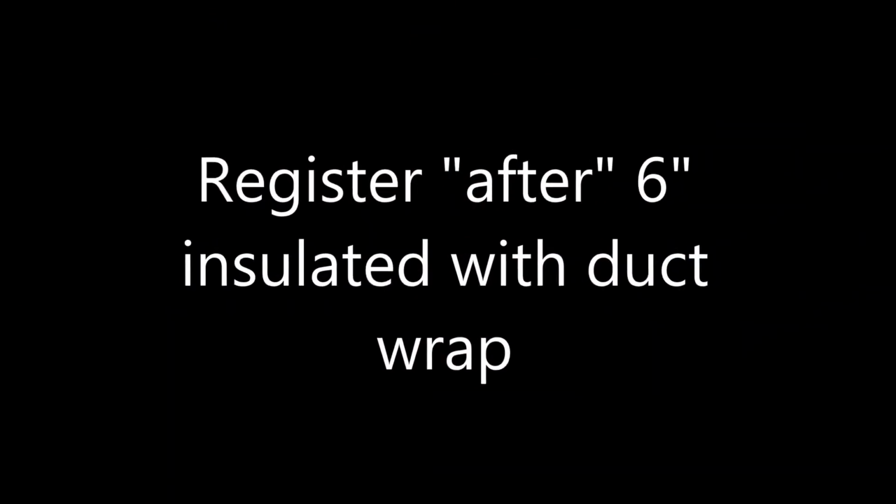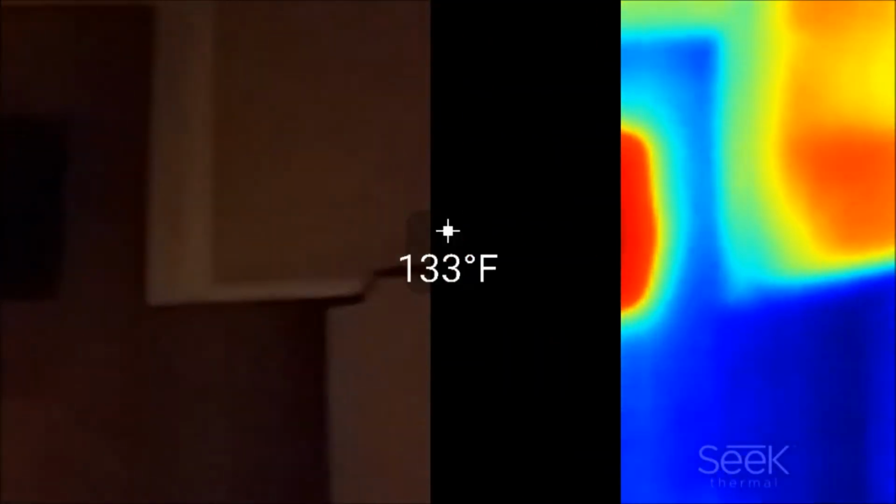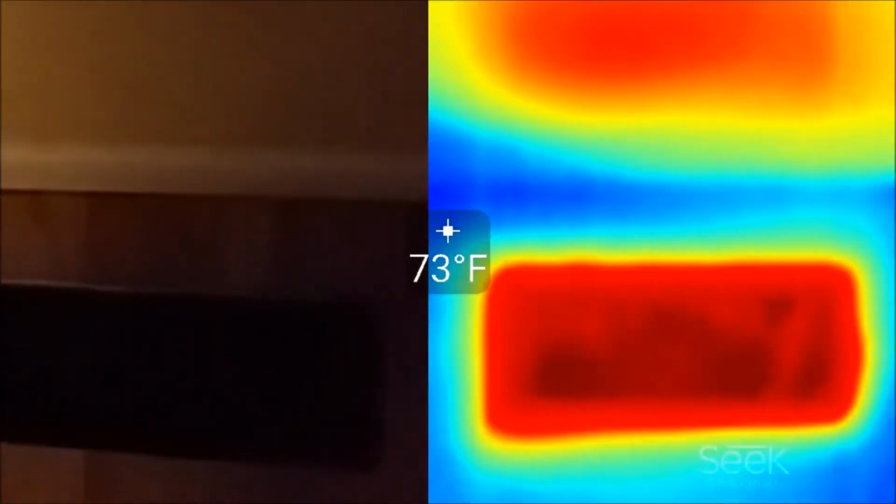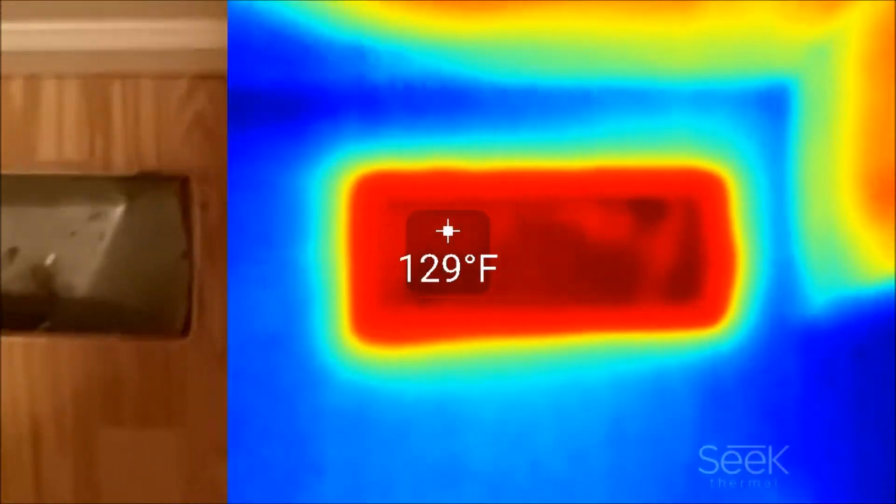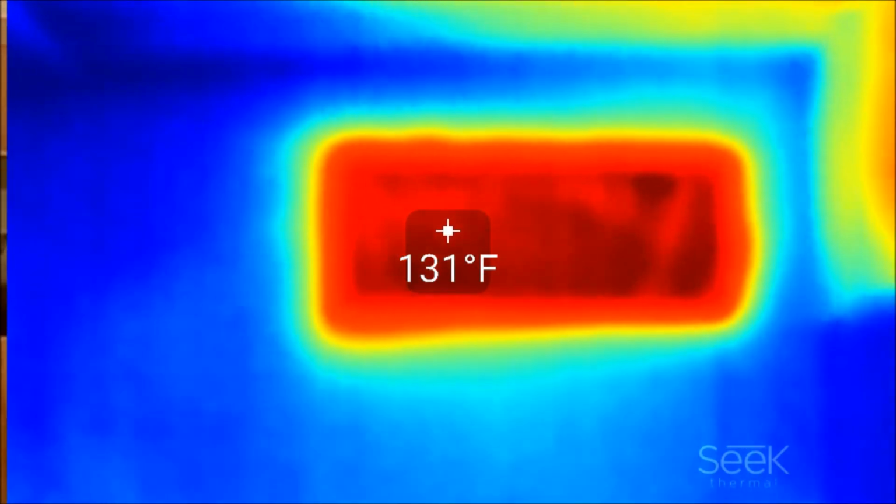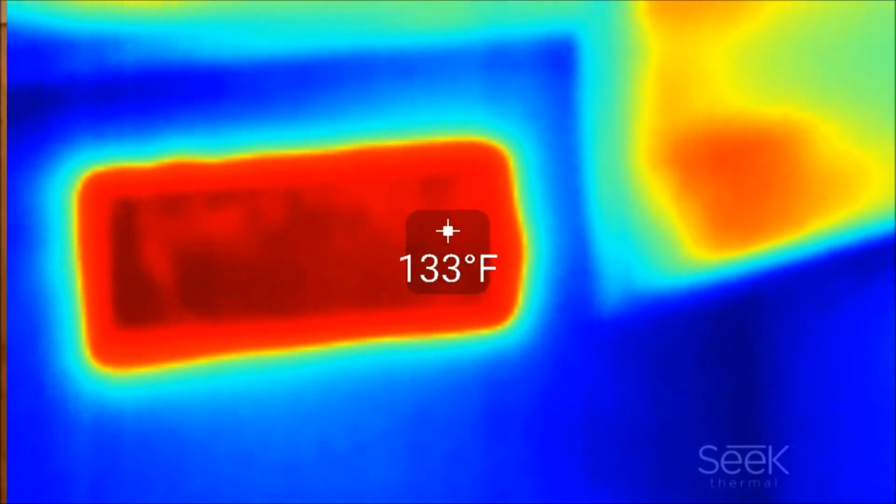Okay, the next thermal image is after the duct has been wrapped. So here you can see the floor register registers at about 133 degrees. I let the system stabilize for about 15 minutes in both situations. Here it's a little bit dark, I'm trying to turn the light on. So you can see that there's a significant difference with how much heat this register is putting out before and after the duct wrap has been installed onto the ductwork.